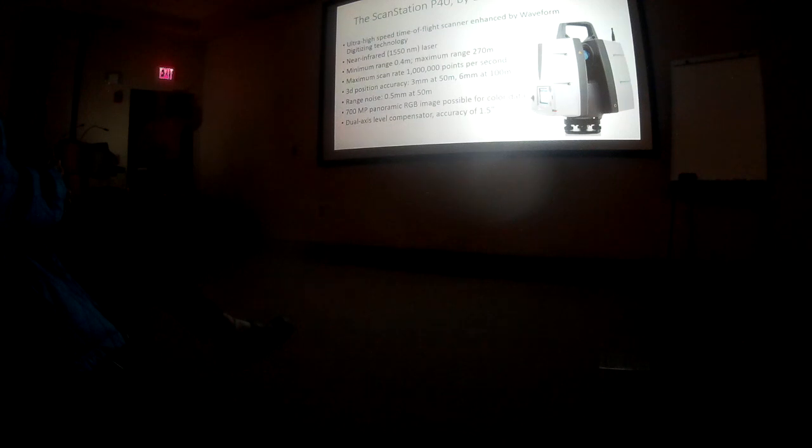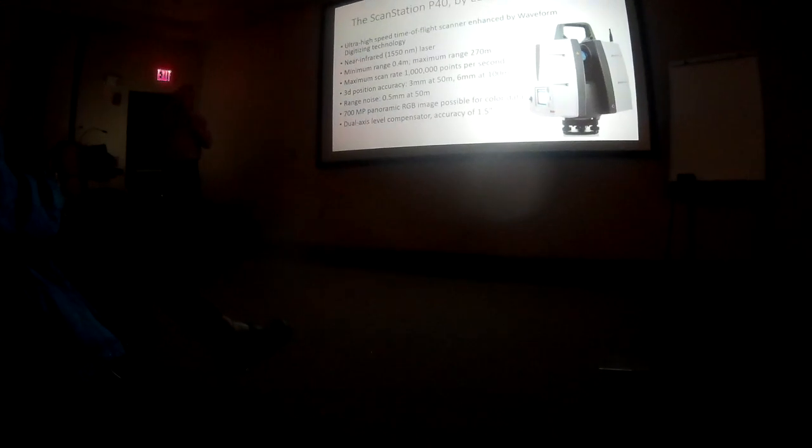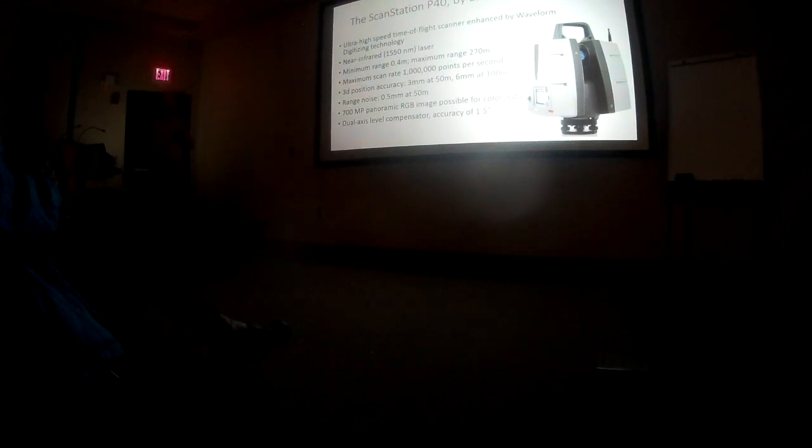It's what they call a time of flight scanner. So what it's simply doing is sending out the laser beam. The laser beam strikes a surface and it's reflected back to the scanner, and it's simply measuring the time that it takes the light to travel there and back again, which is not very much time. Speed of light, right? 186,000 miles per second.